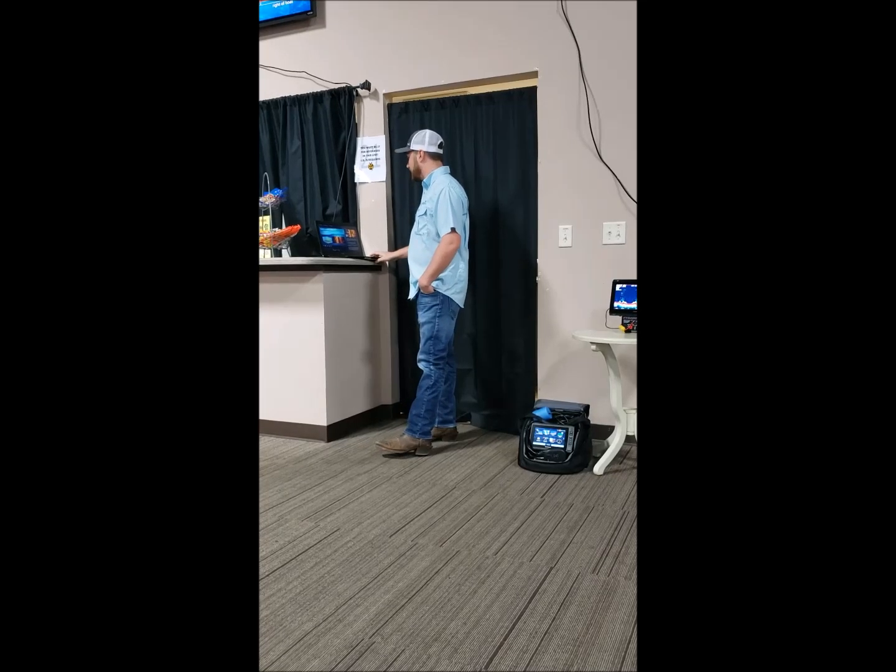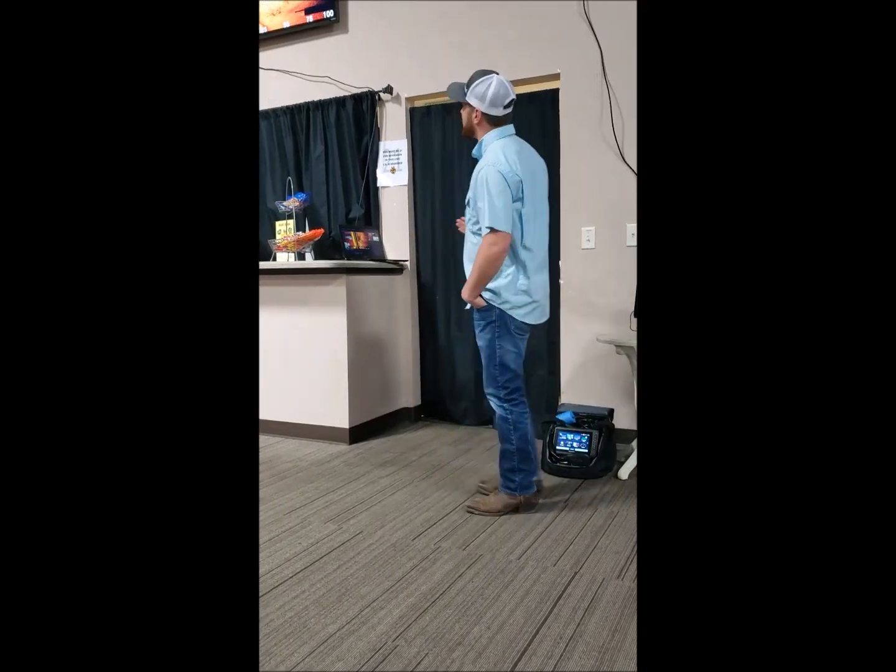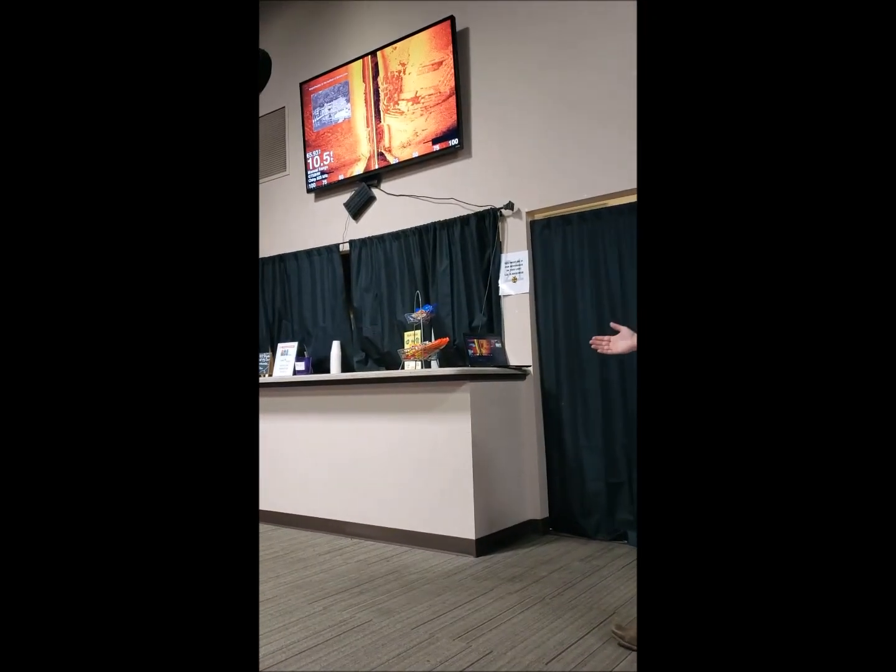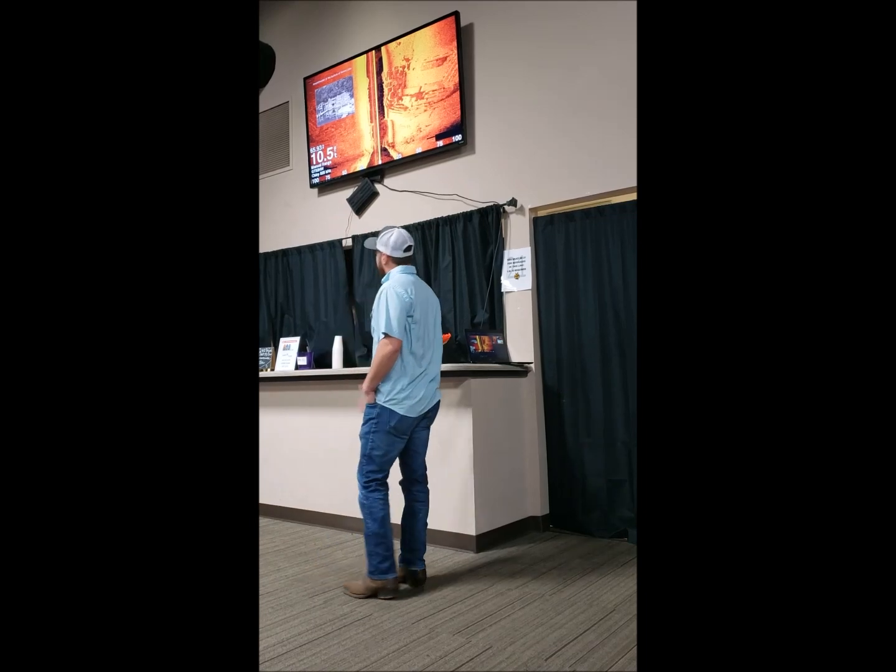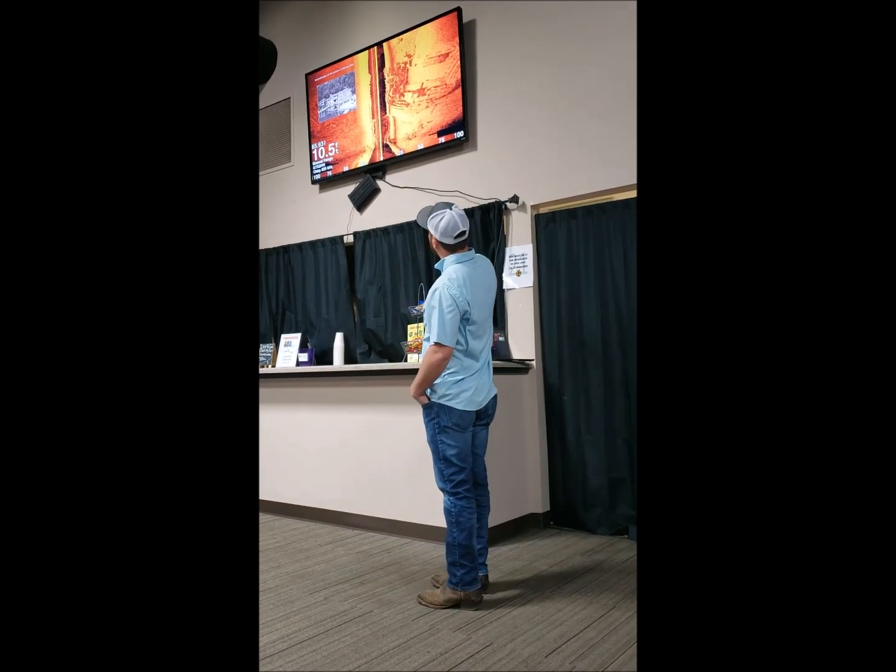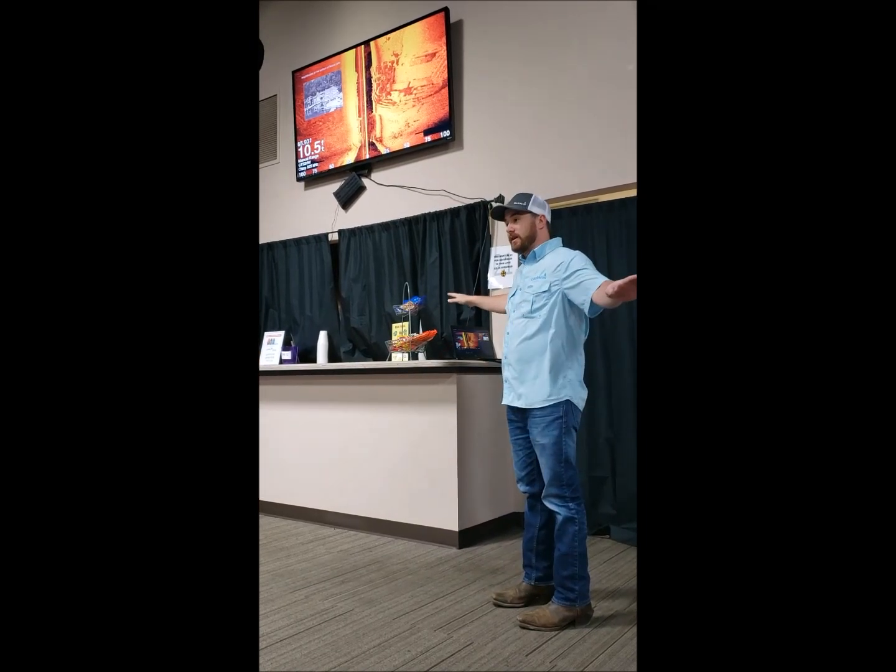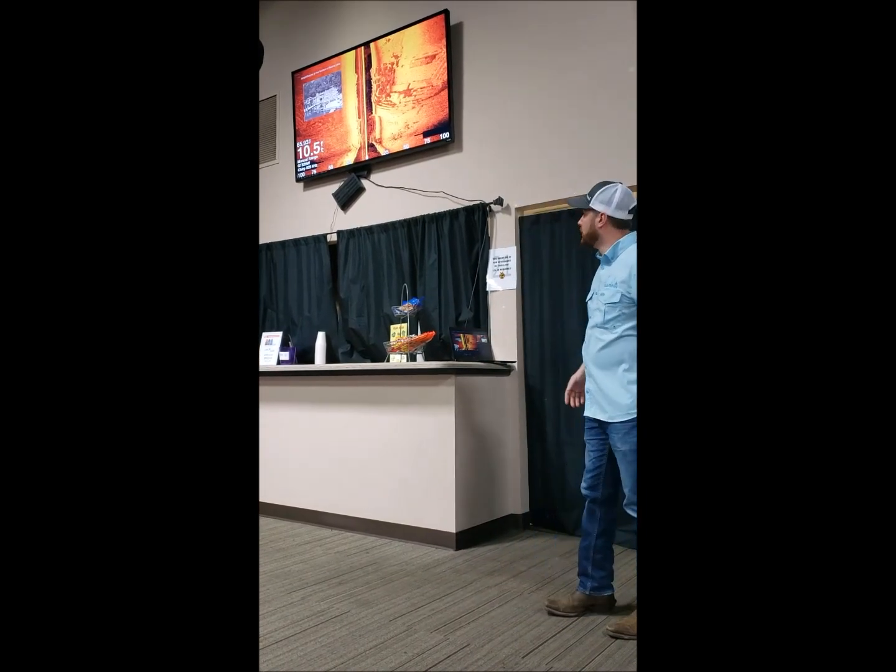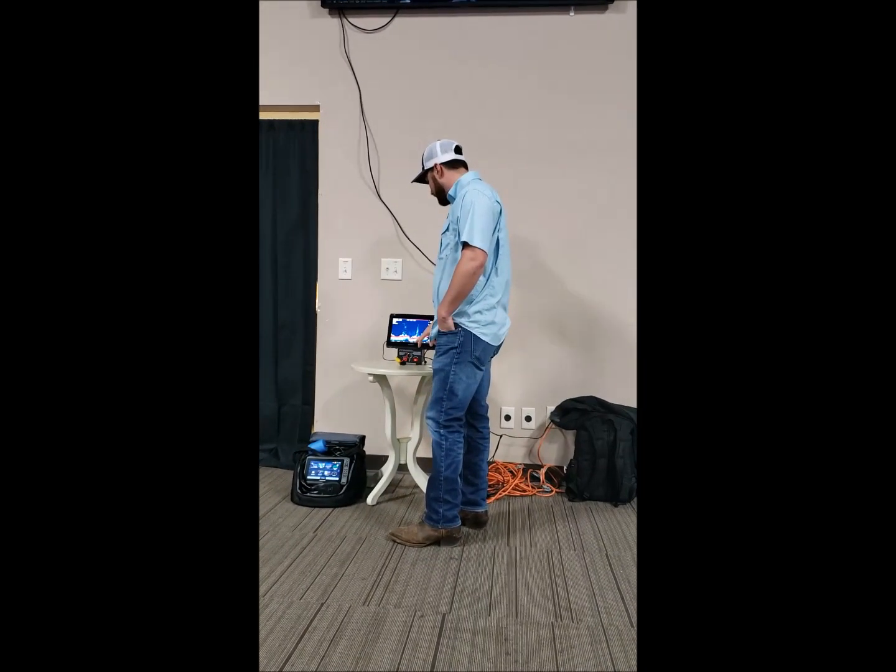Here's a picture of an amphitheater underneath the water. So you can see with side view, basically, for those of you who don't know, this yellow beam in the middle is our transducer. The black is what's directly underneath the boat, and then we're looking out 100 feet on each side of the boat.